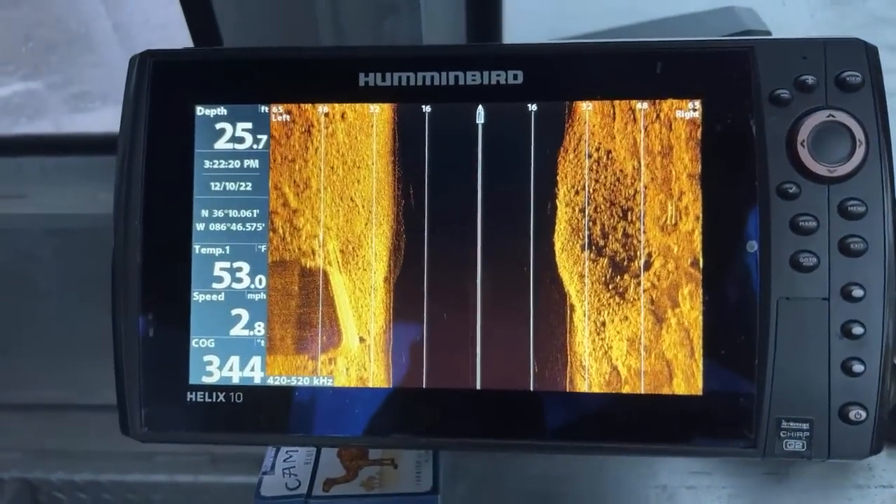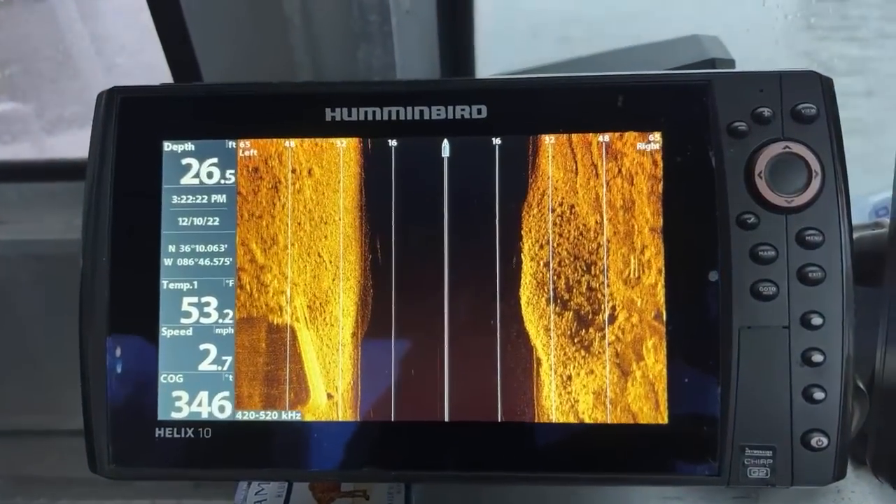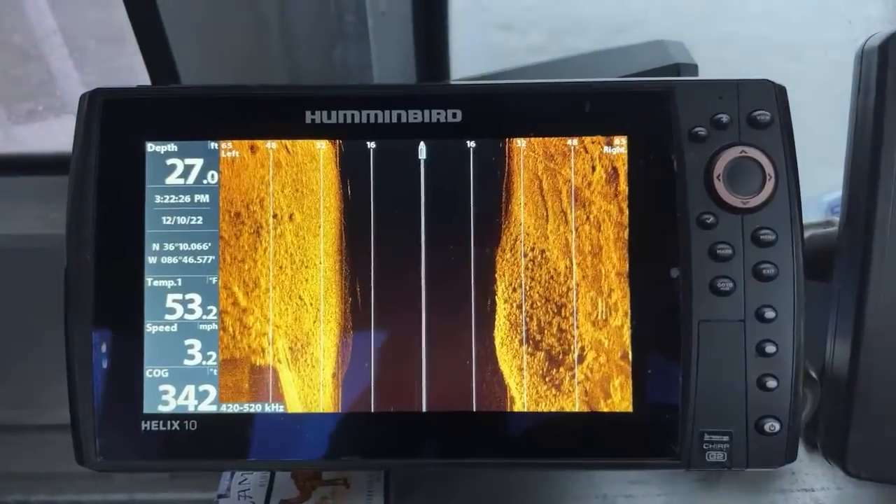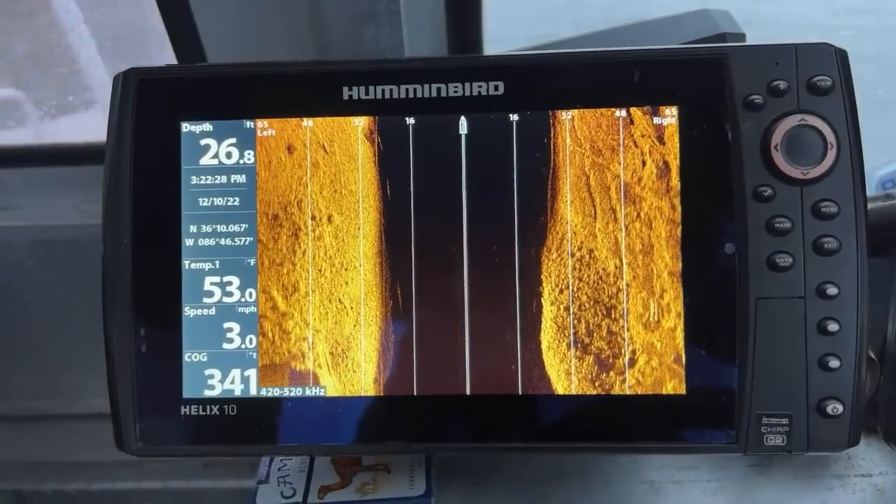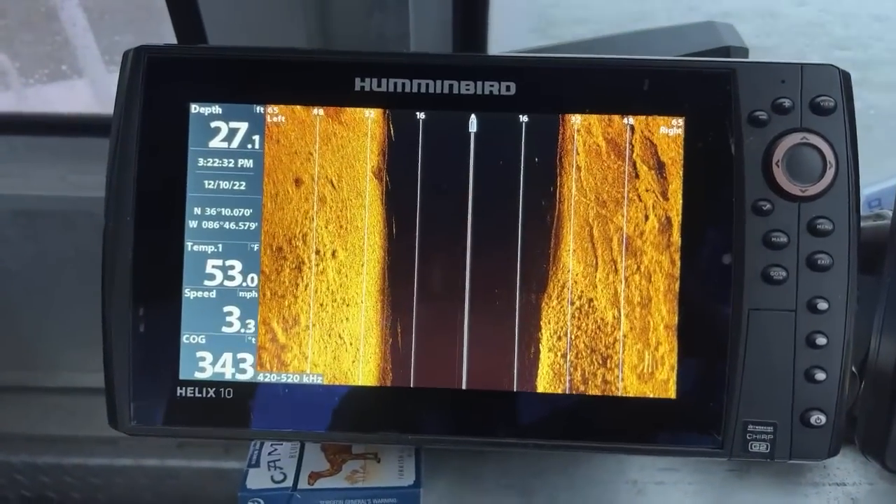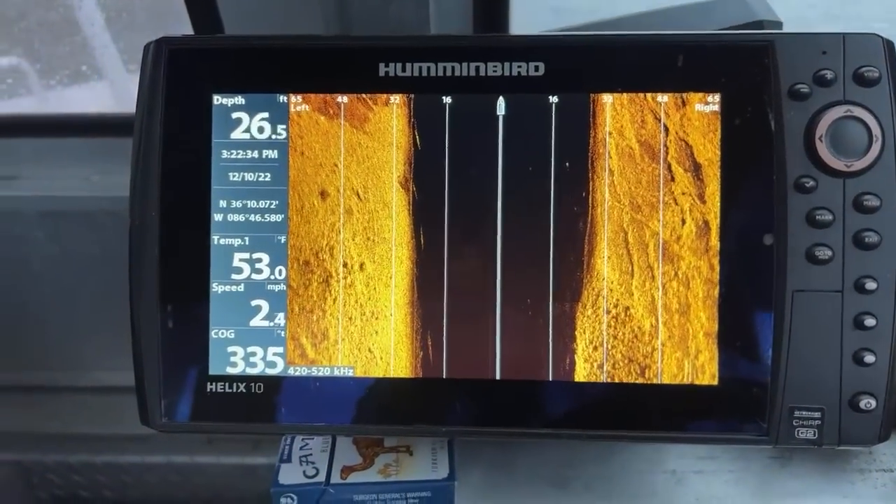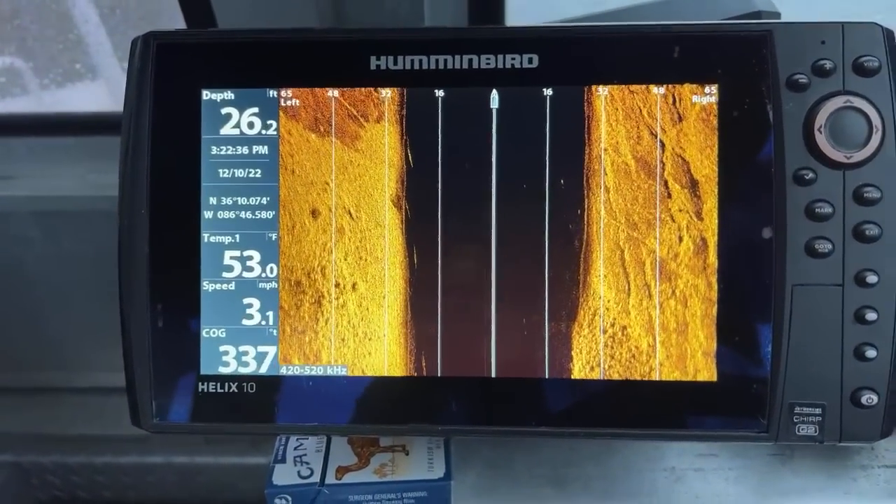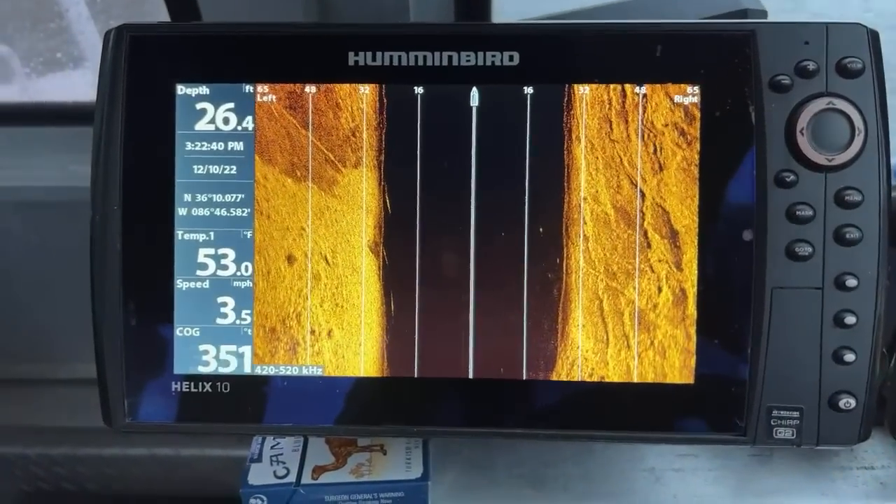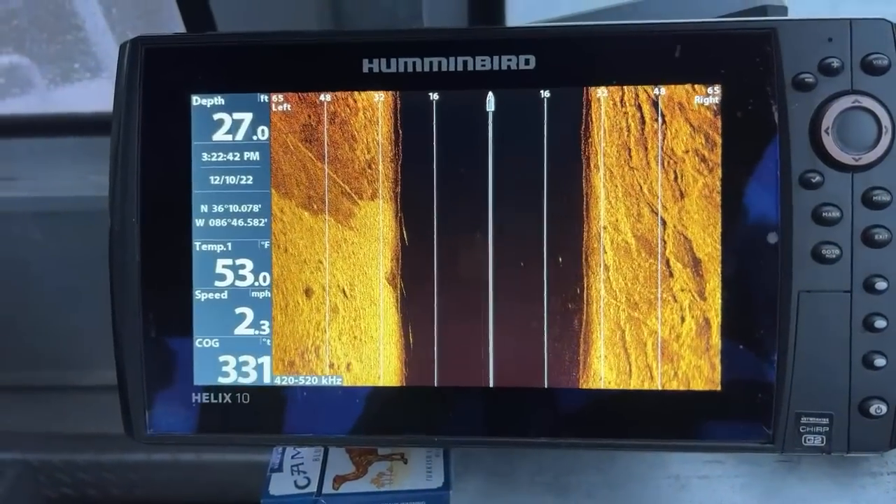So, don't take your drones over the water to where you can lose them. Obviously, we're not going to be liable for your equipment. Just be safe flying it. You can fly it on the side, make sure that you're not over the water too much.